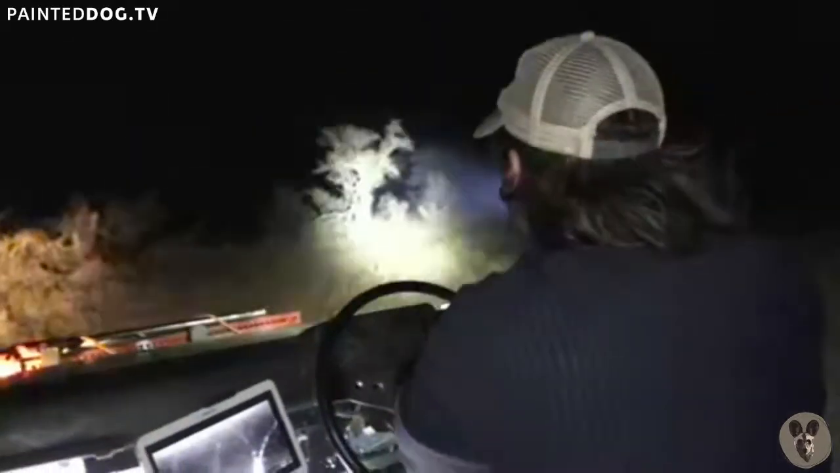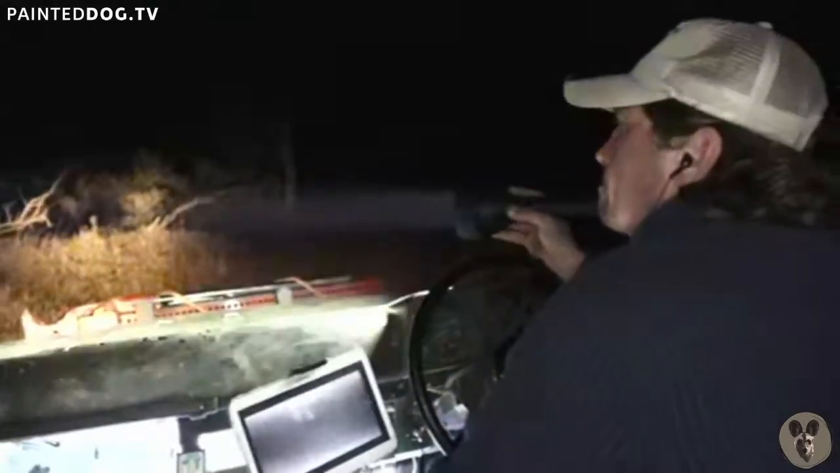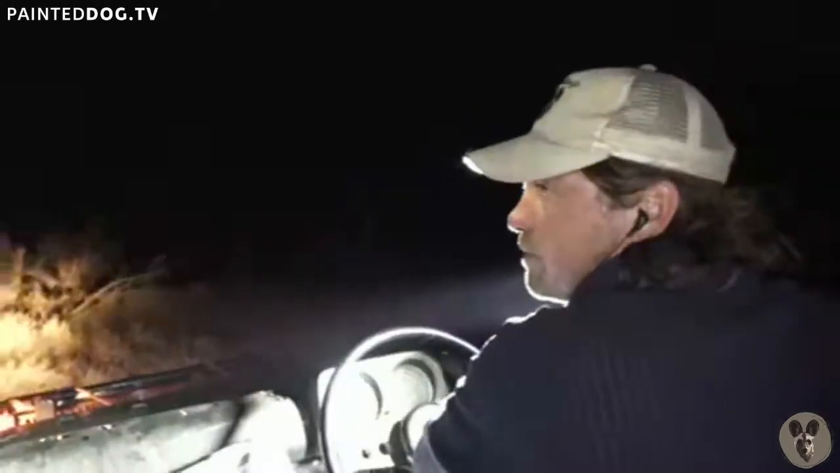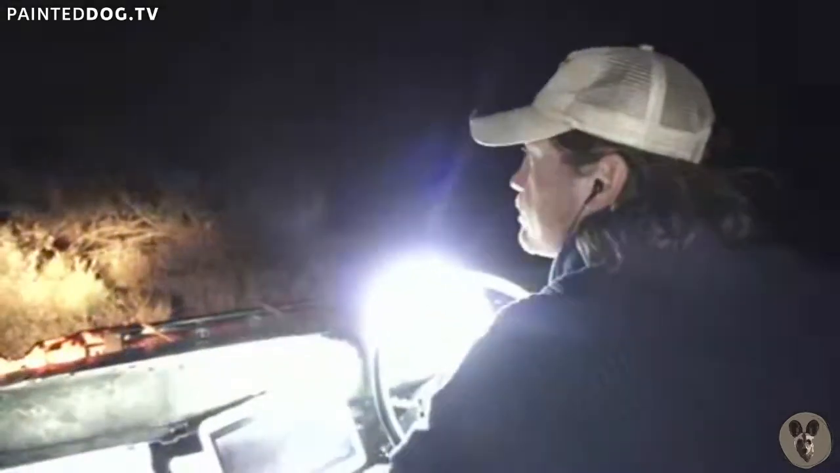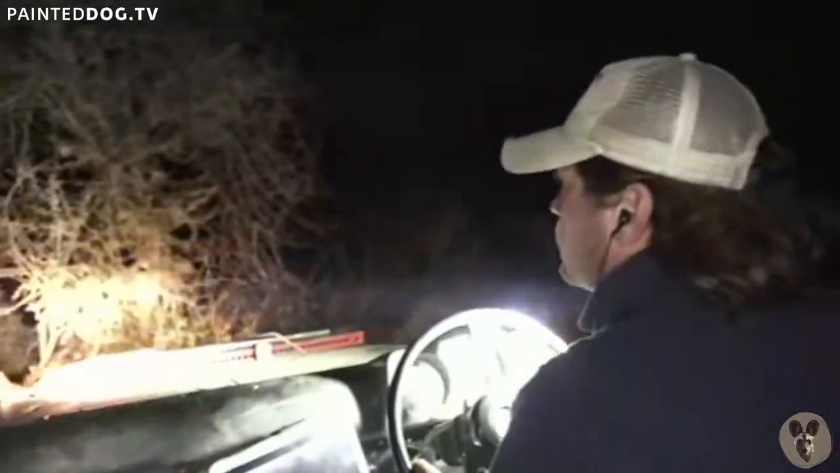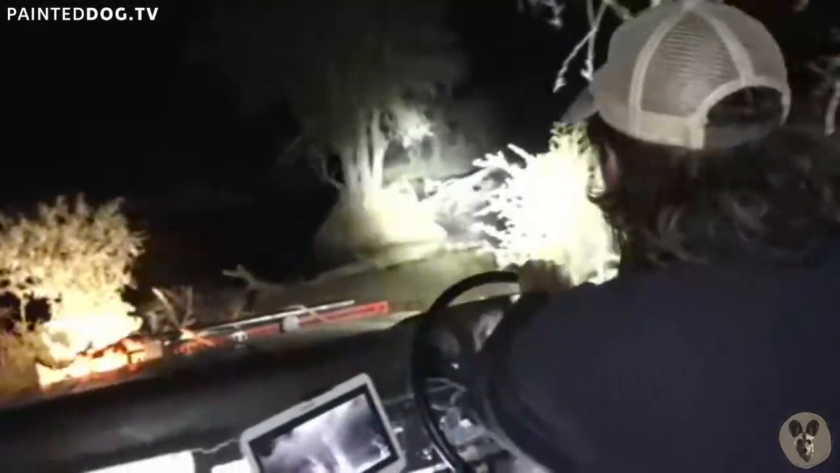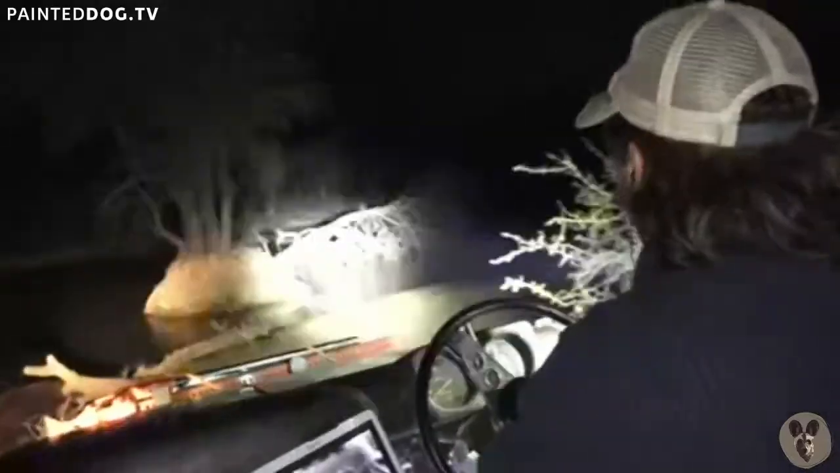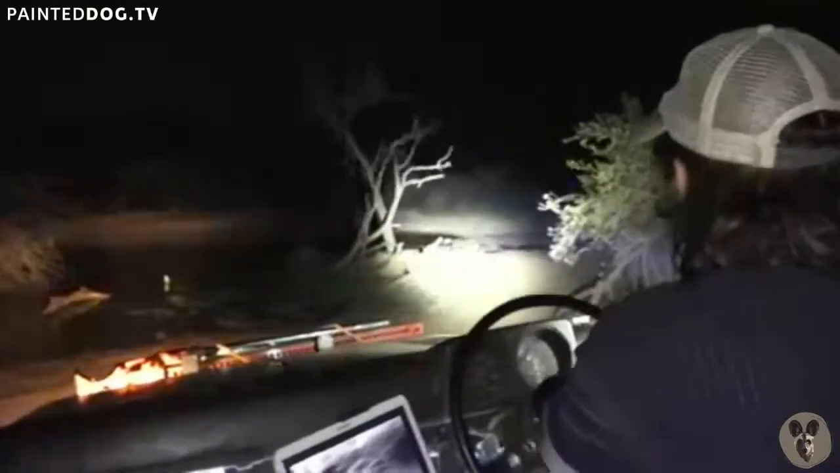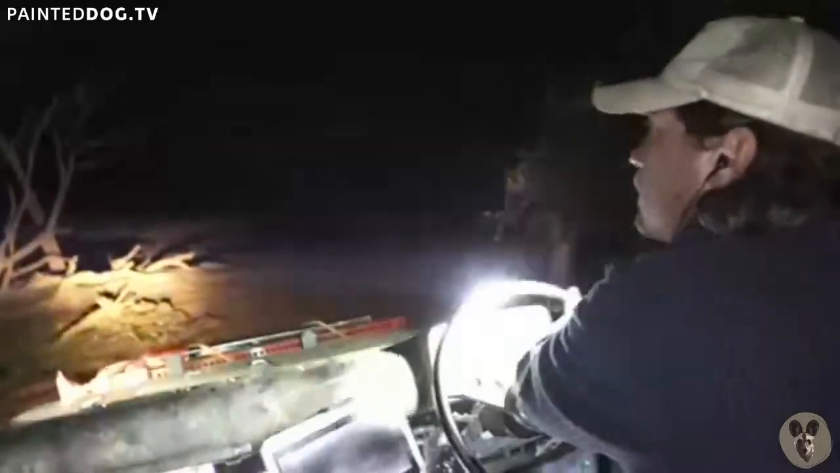So I think if I go from the termite mound will be the best spot. Shouldn't go down there. Get you in the right place.